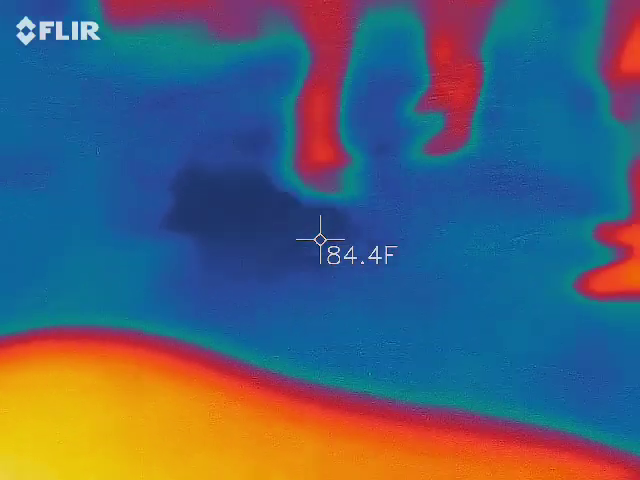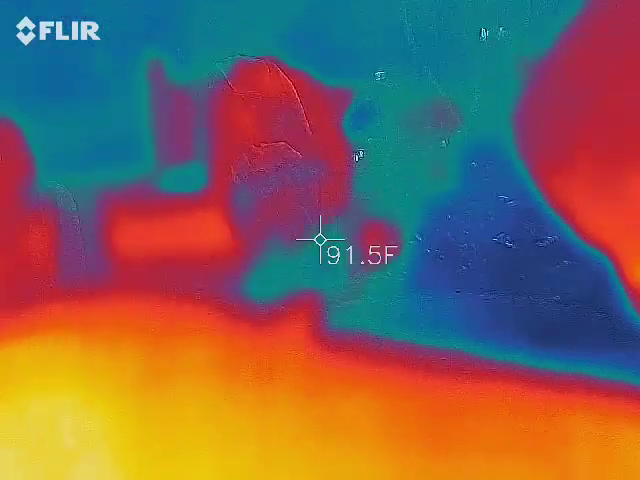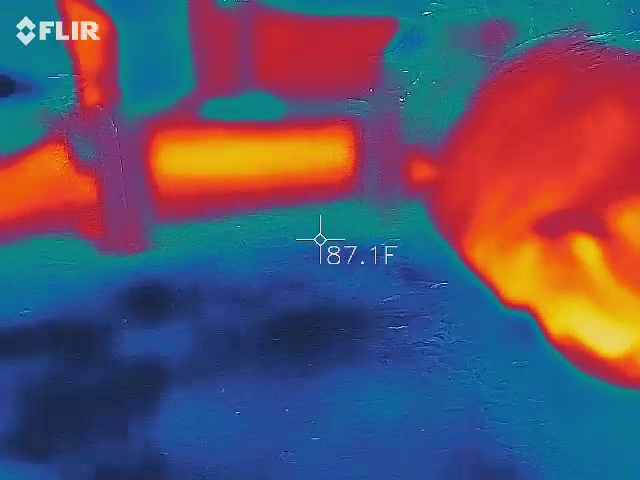This is the one with the handprint right there. Almost looks like a foot.